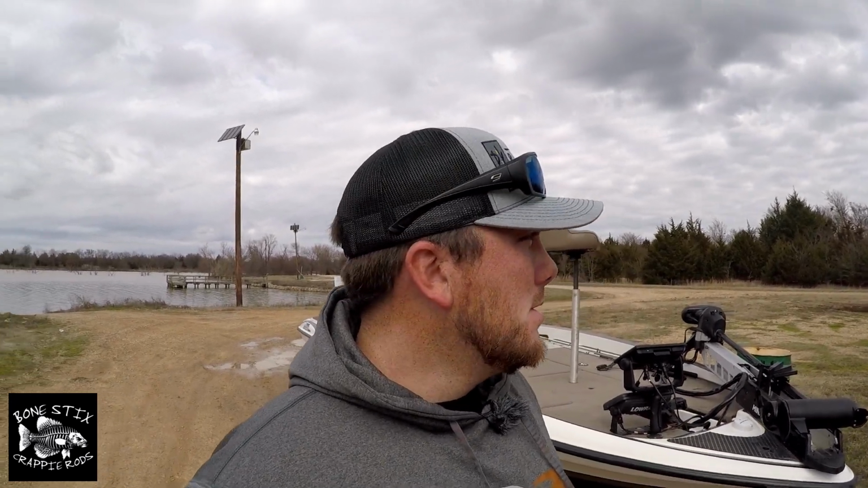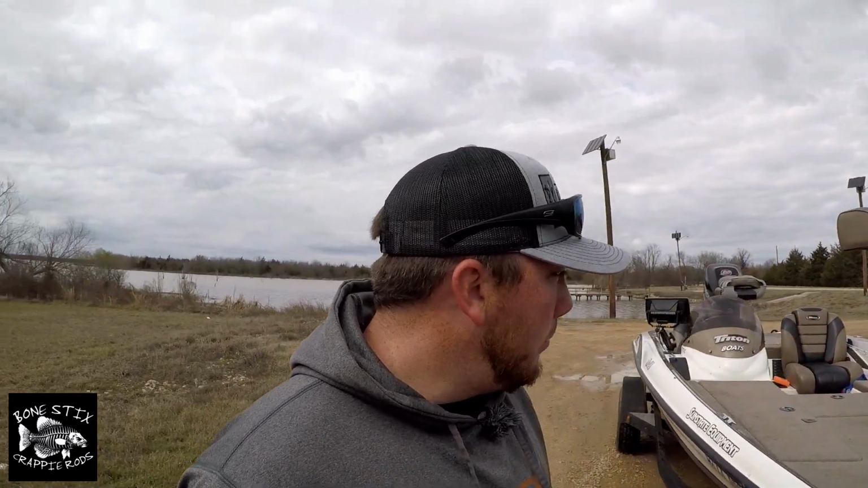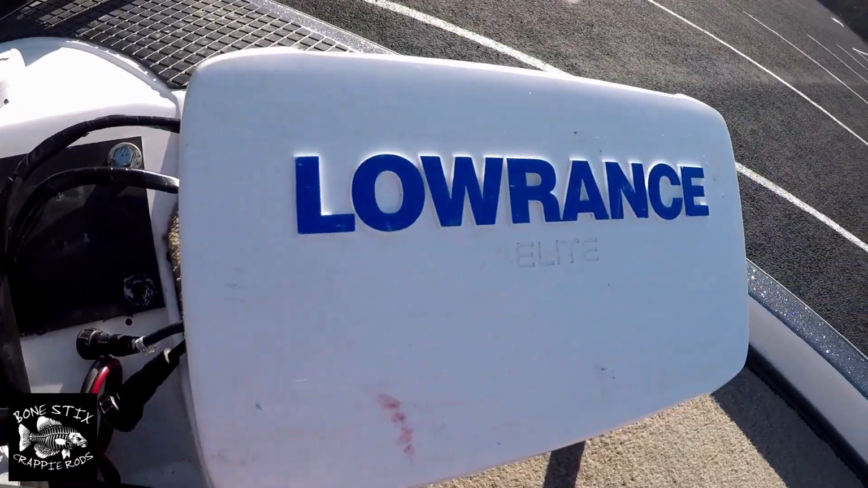The wind was so bad at the other lake, I couldn't stay on any of the fish, so I'm coming to a little bit smaller lake. I'm gonna show you the 12-foot jigging rod that I designed, and that's the rod that we're gonna try and use today, so y'all can see how it works. All right, let's go out there and see what we can find.